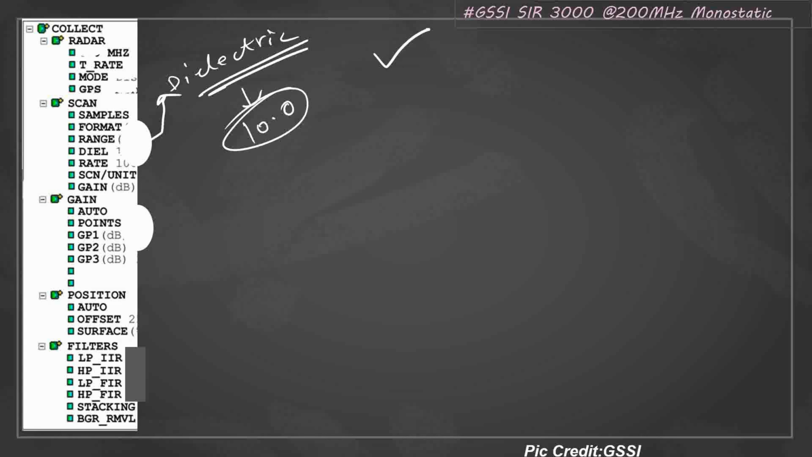If you know the dielectric of the subsurface, then you put that value. Okay. And in most cases you won't know, you will not have any idea what the dielectric will be. So you put 10. So why is this value required?